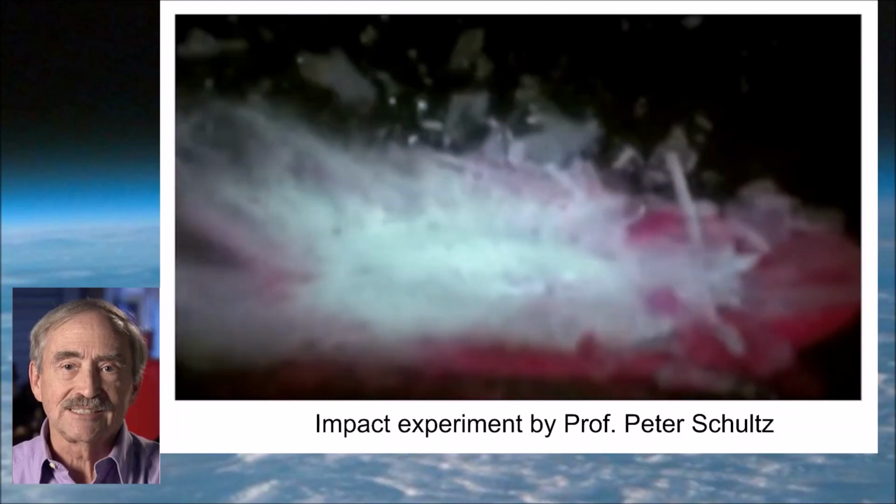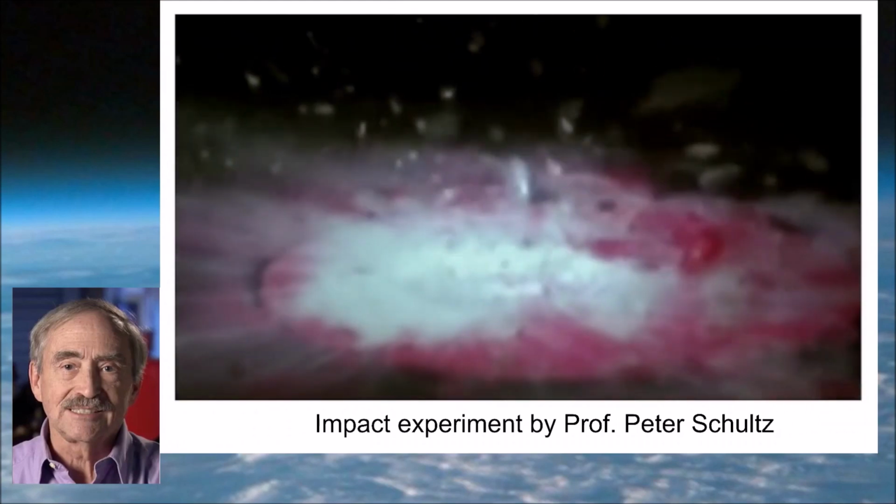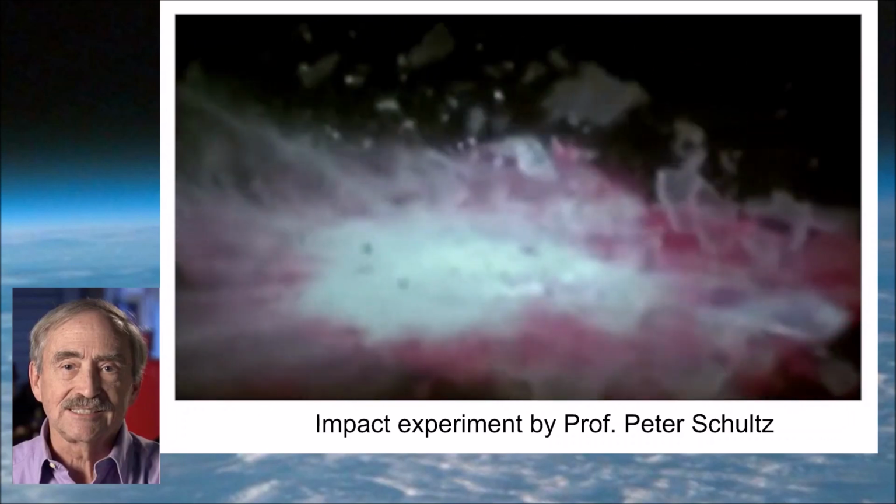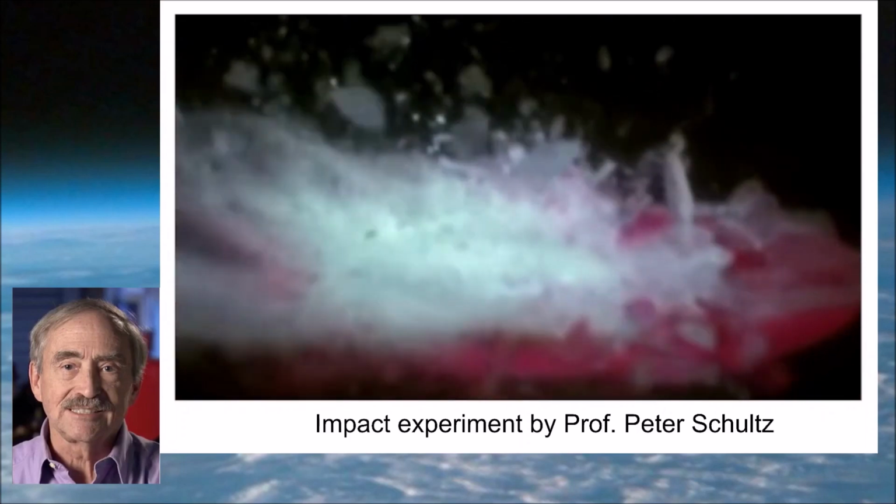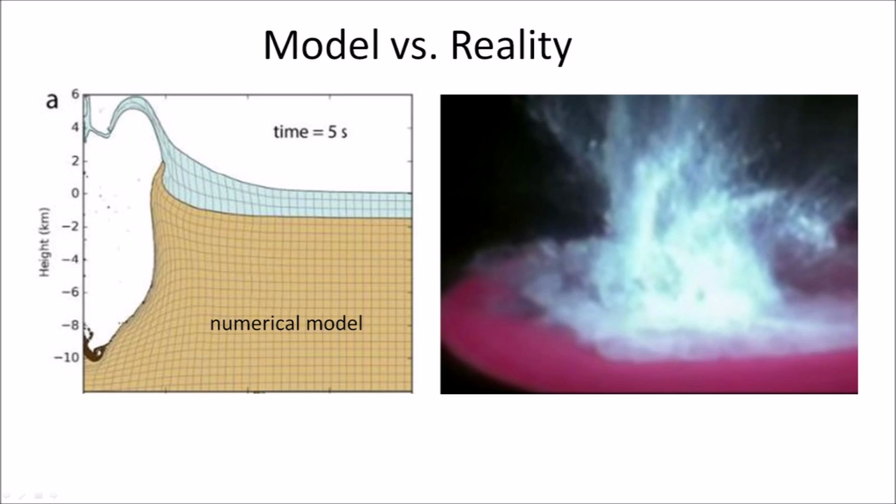The gross inadequacy of the numerical model can be demonstrated by looking at the high-speed impact experiments conducted by Professor Peter Schultz from Brown University using NASA's hypervelocity gun. The experimental impact sends a shockwave that breaks up the ice sheet, and the pieces of ice are ejected away from the impact zone in ballistic trajectories. The computer model is wrong because it does not produce results that correspond to a real physical event.